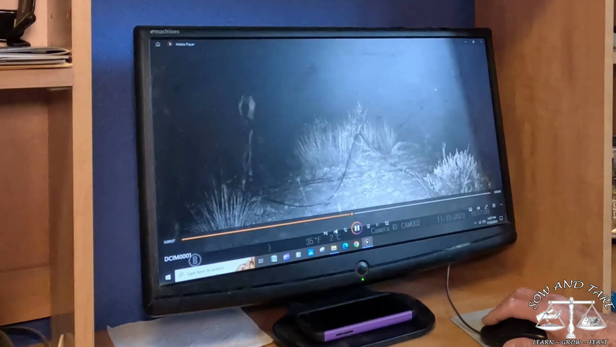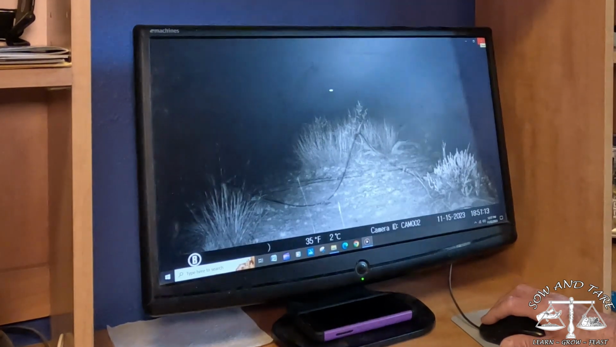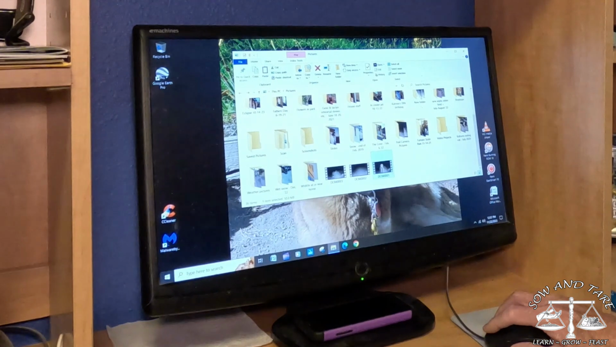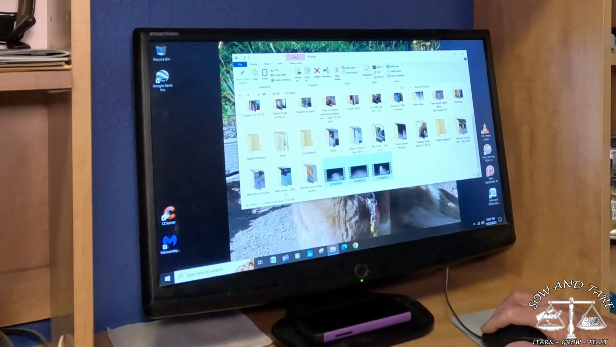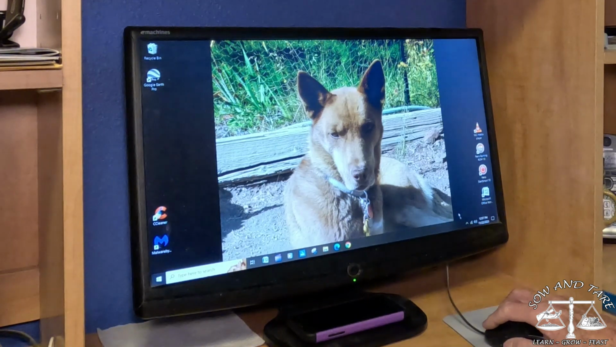I don't think we'll see that one. No. Here, I'm going to actually close this. Okay. That'll be better. I don't save the deer. No, the deer one's fun. You can get lots of pictures of deer.